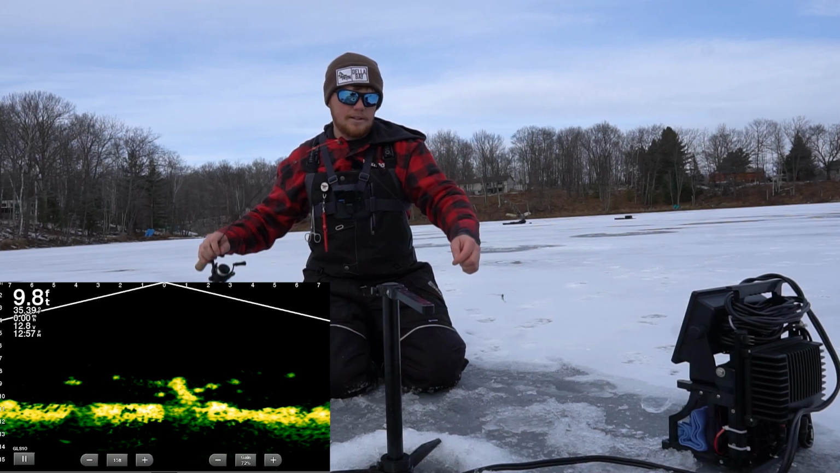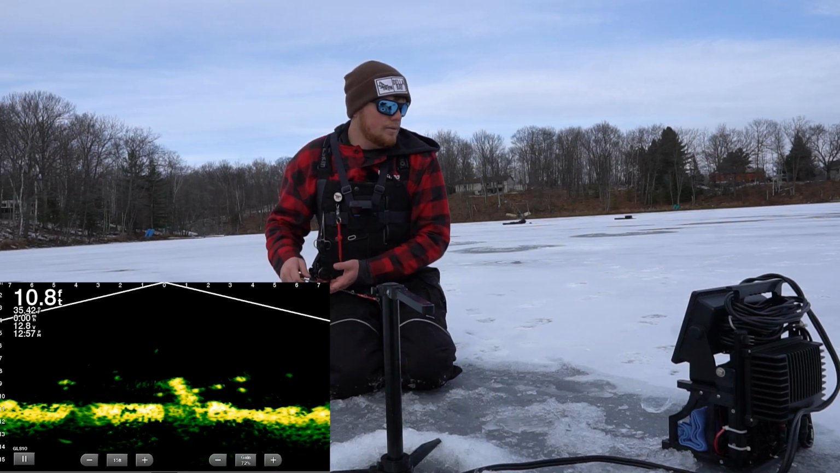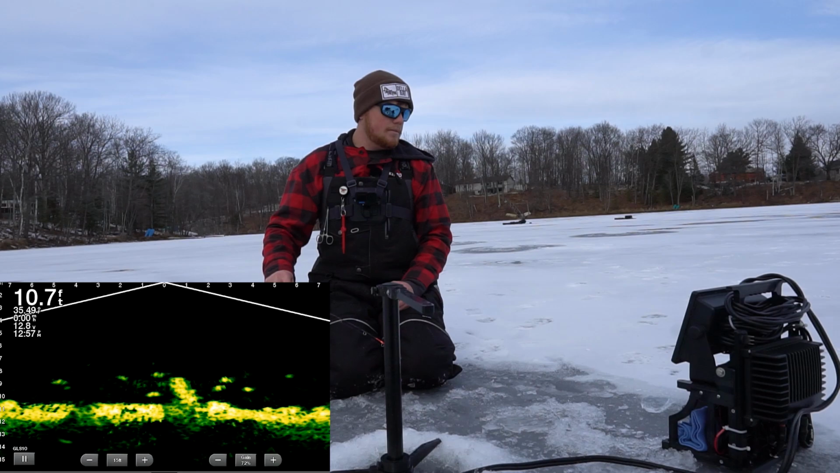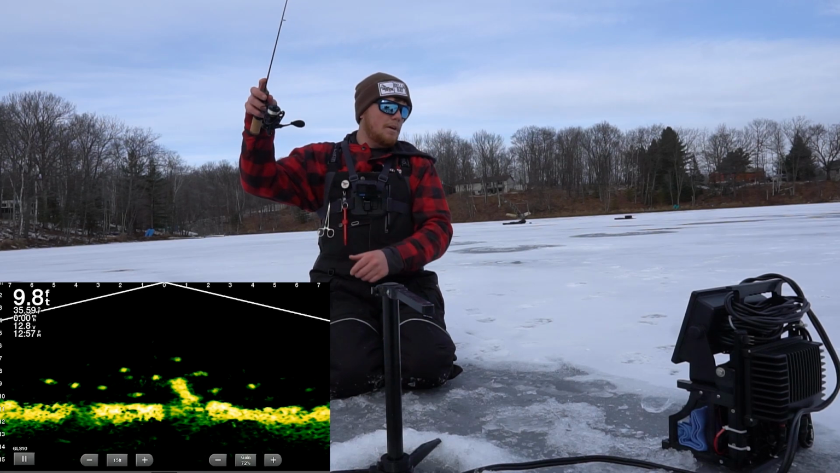That is one of the nice things about running Livescope though, is once you kind of get used to what smaller fish look like, you can almost just pull it away from those smaller ones and really just hone in on those bigger fish. But when you get this many fish in here like this, sometimes it can be tough to get it away from those smaller ones before they hit it.